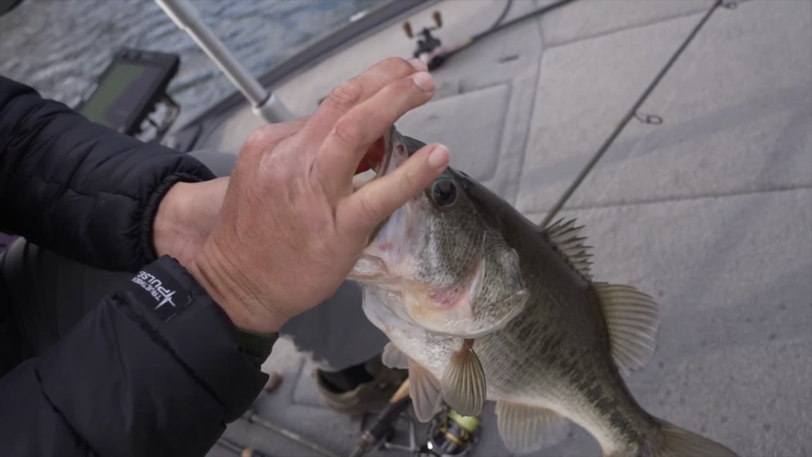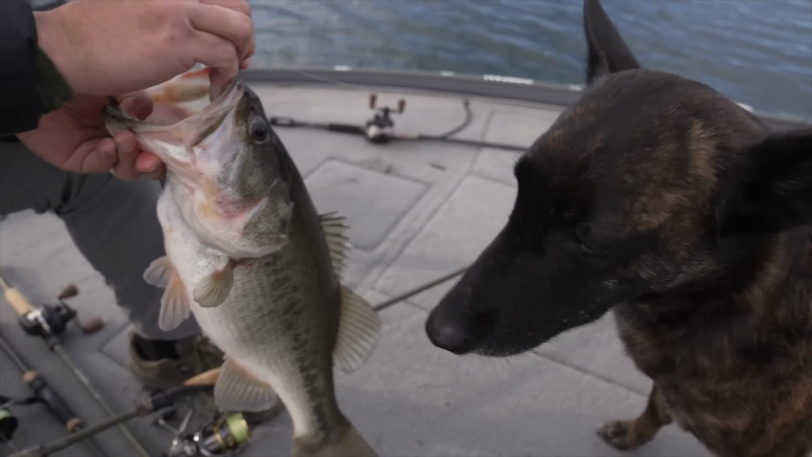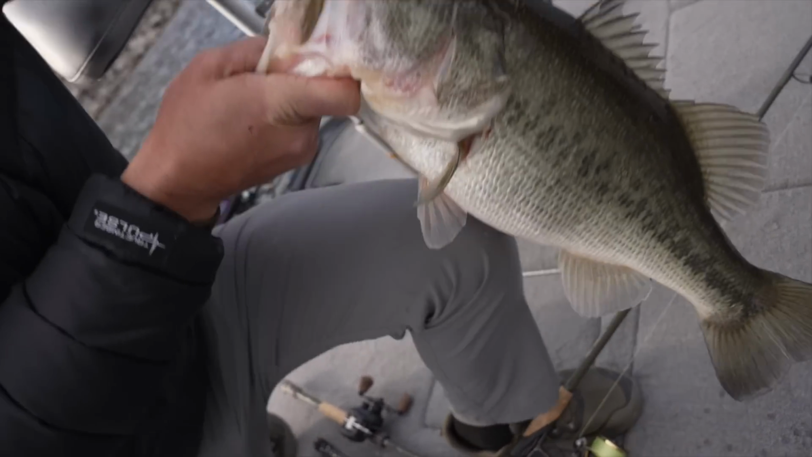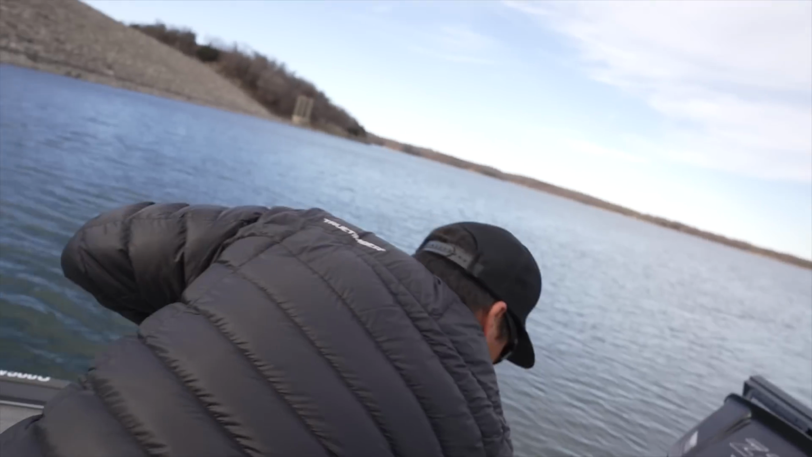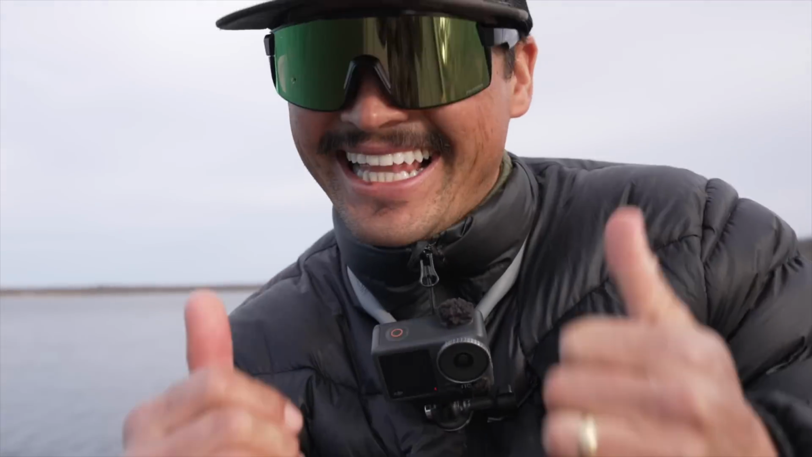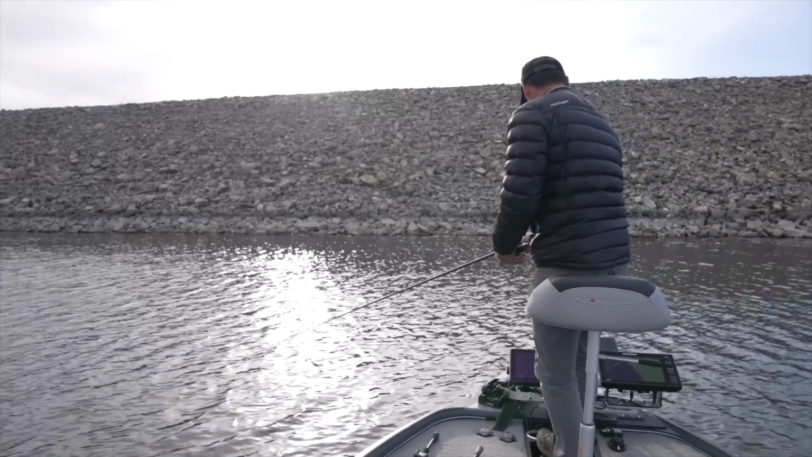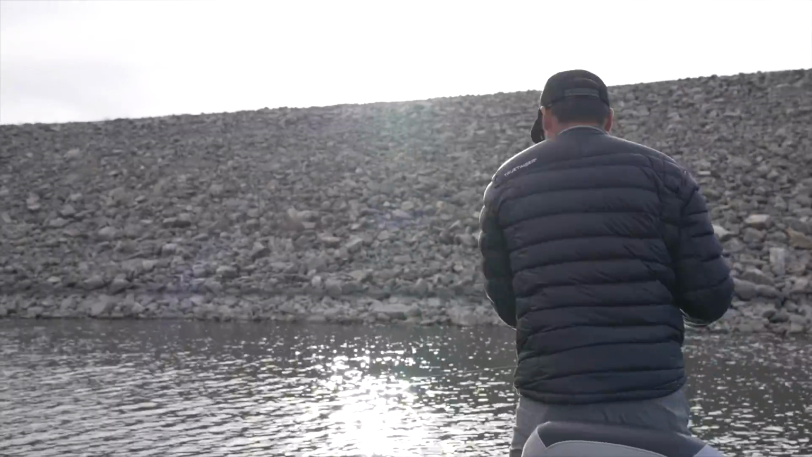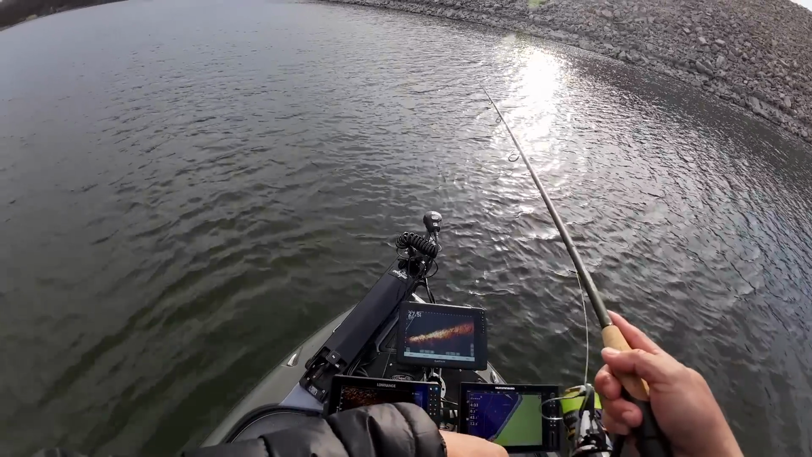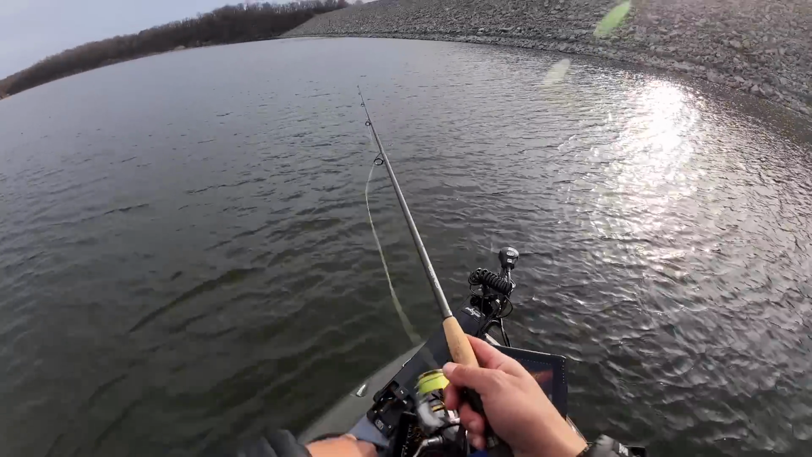48-degree water temperatures. Beans, get you some. There's still 2 more down there. One of them was substantially bigger. That is so freaking cool. Just straight 5-pounders galore. There's another one. Man, that was so rad. It ate it and swam up. I didn't even feel the bite.